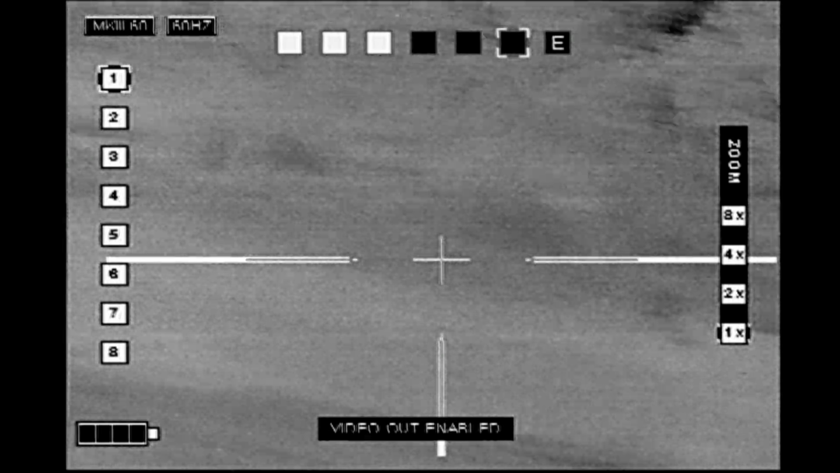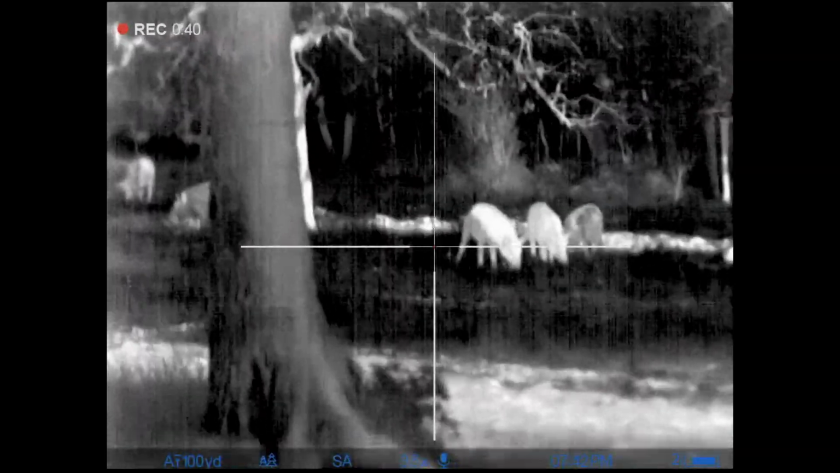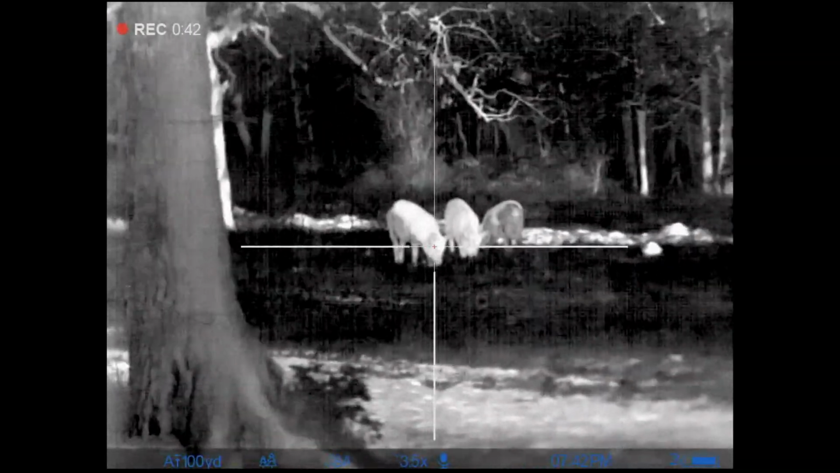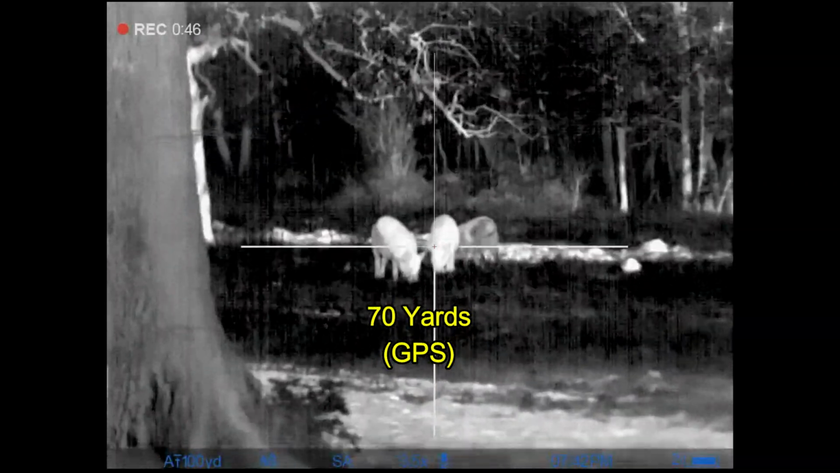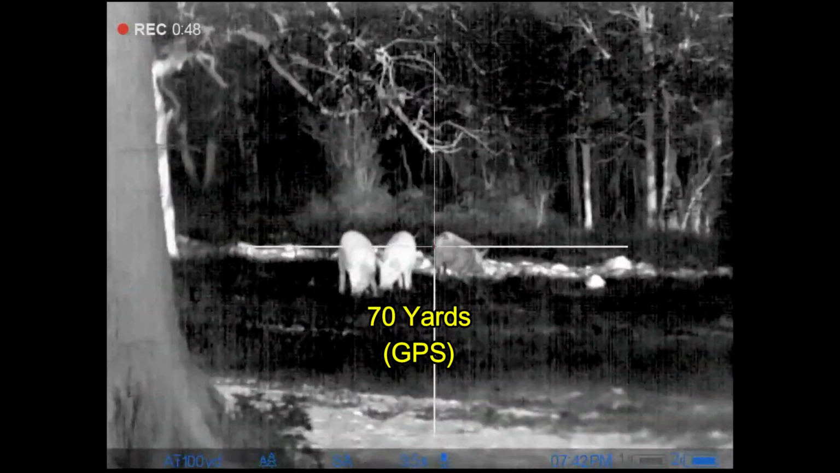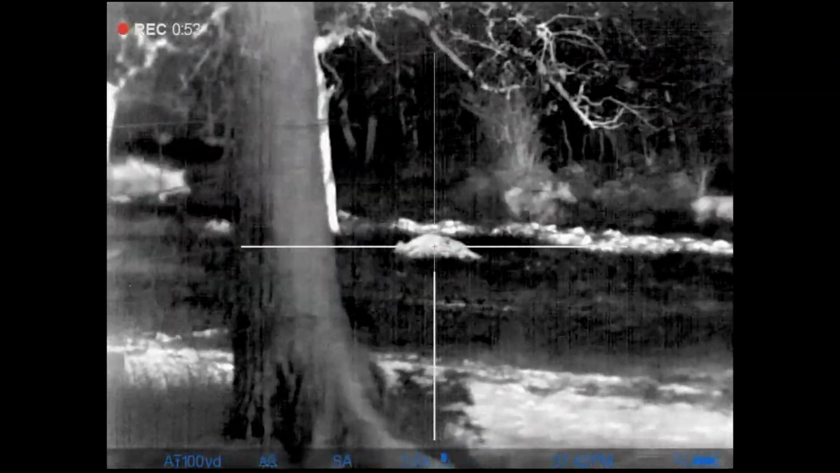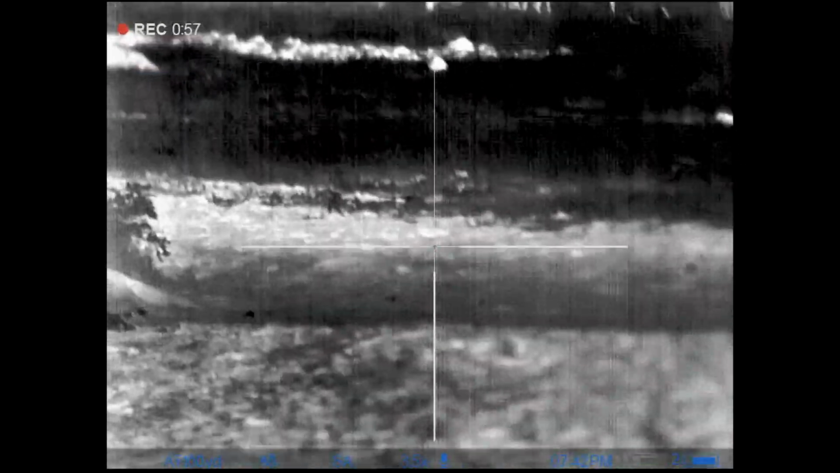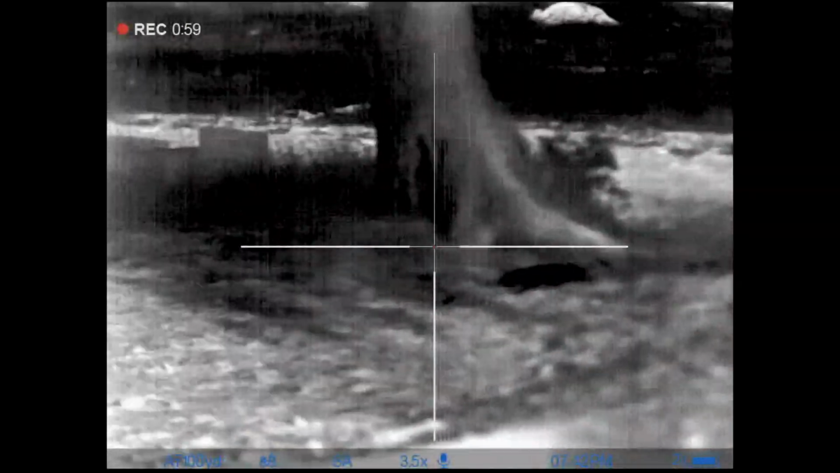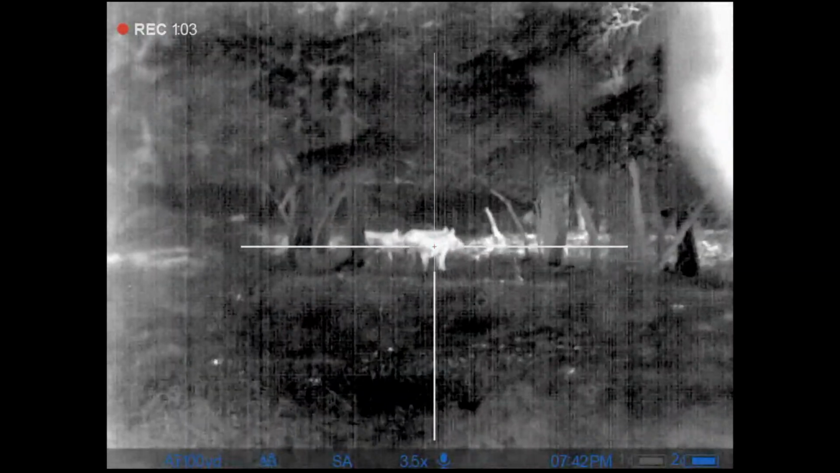Ben shoots another hog, and all I can see is the corral area. So here's the view from Ben's rifle. He's waiting on me to shoot. Look how quickly this happens. That's amazing. He smartly delivers a follow-up shot. Now he's scanning with his naked eyes, looking over a scope, sees some more hogs have stopped, scans over, puts a shot into that hog.